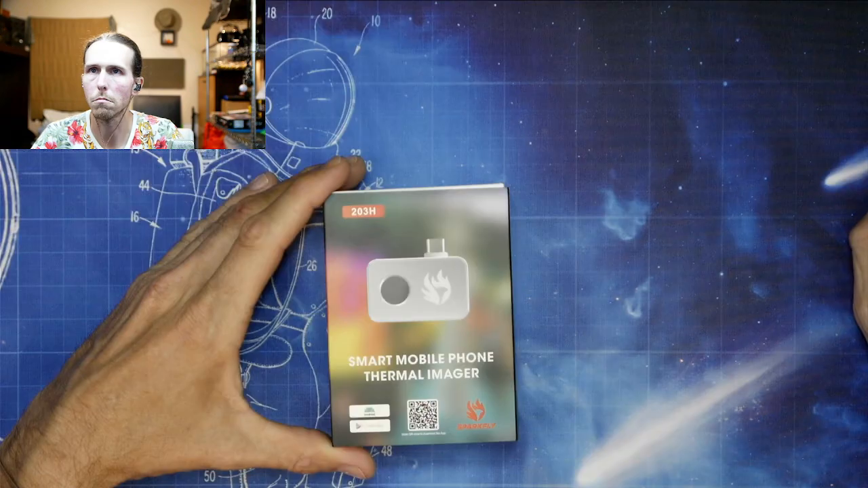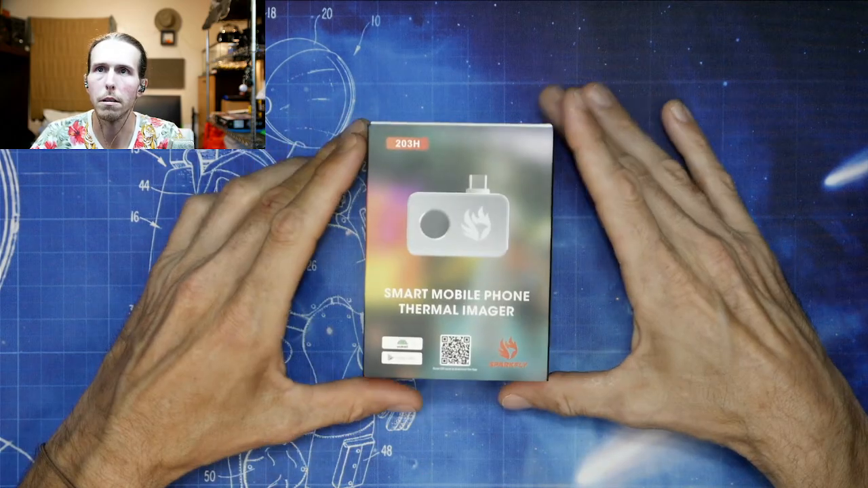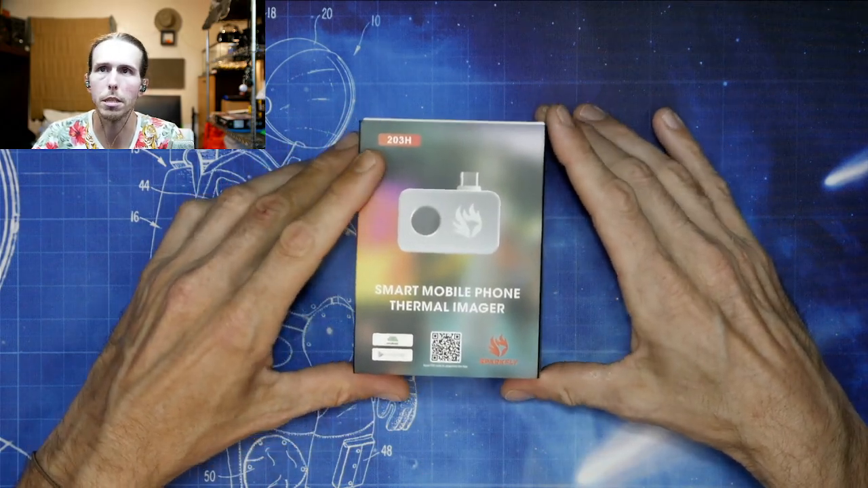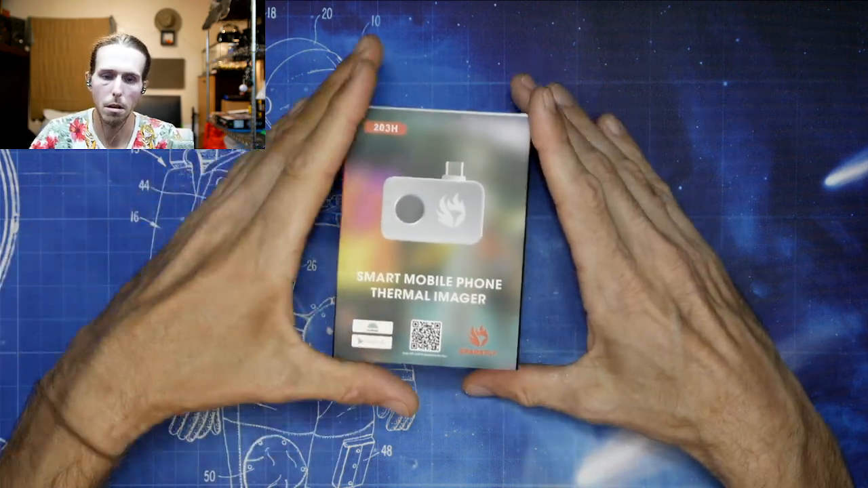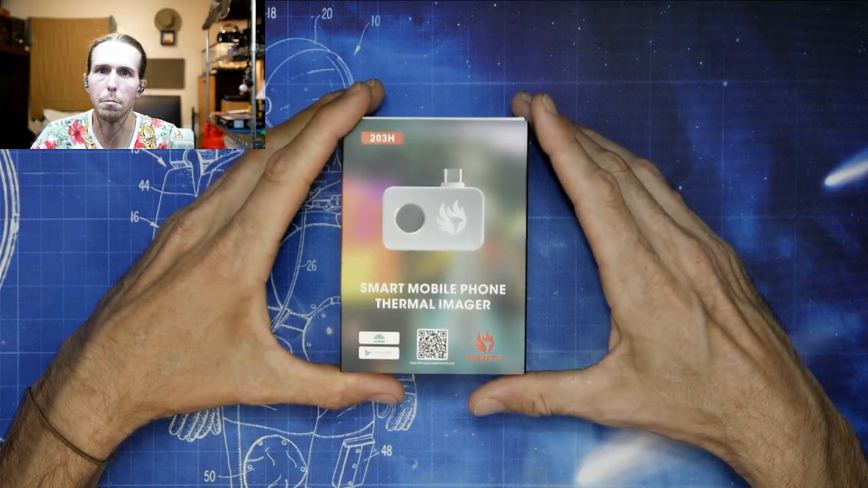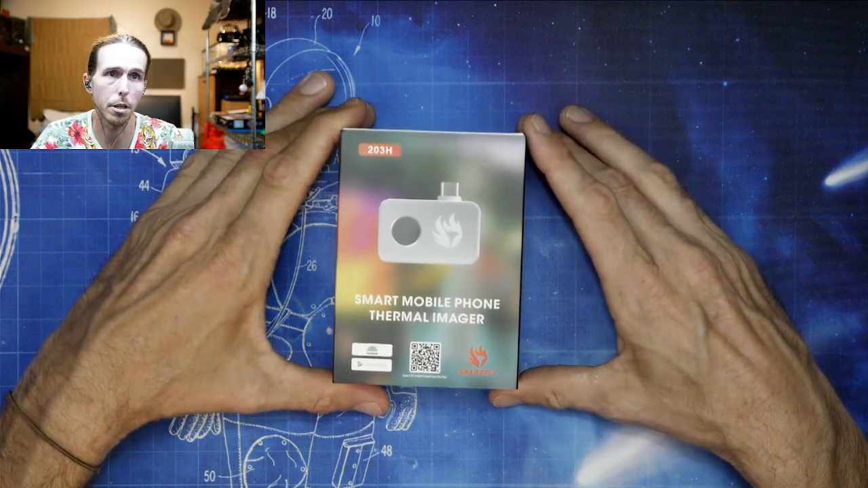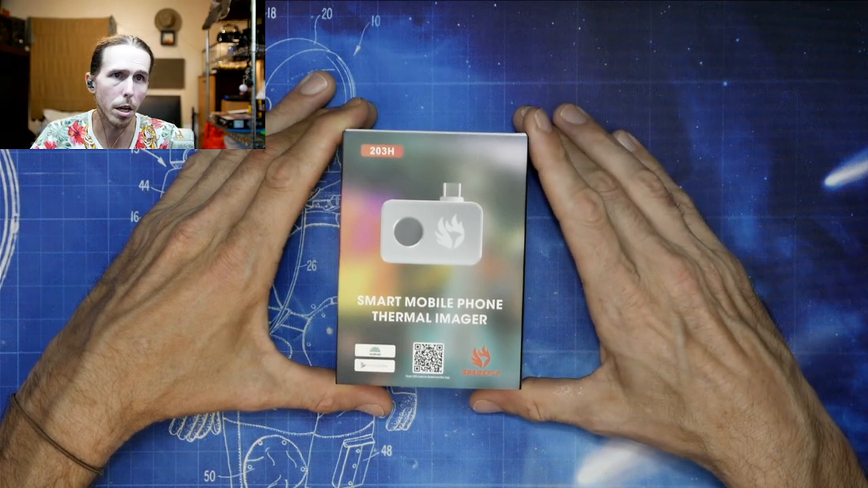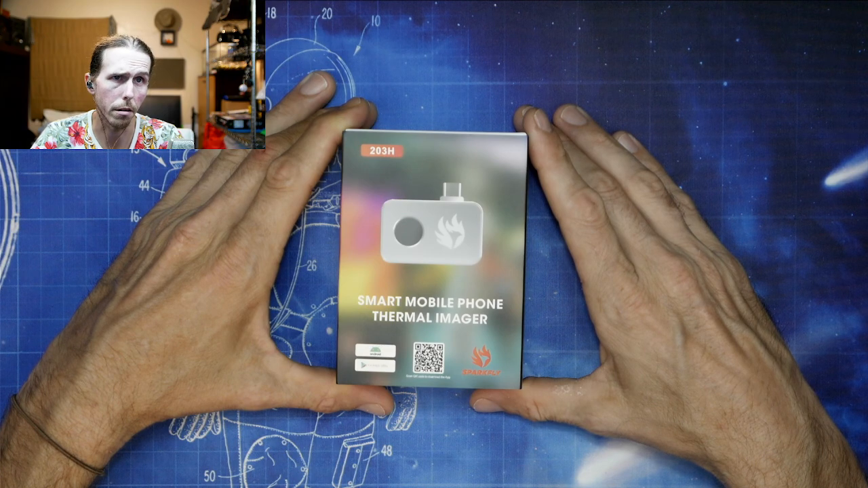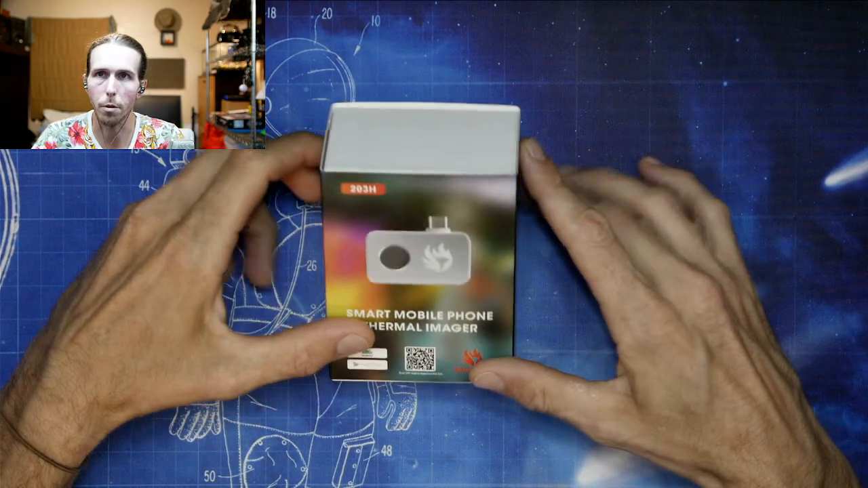Yeah, right here. This is the Sparkfly 203H. This ran me 120 bucks, and this was the cheapest thermal camera that I could buy on Amazon. It was 120 bucks as of the time of filming this video. It says Wednesday here now for delivery time, but for me it only took 2 days. So it was two day shipping, and it was 120 bucks.